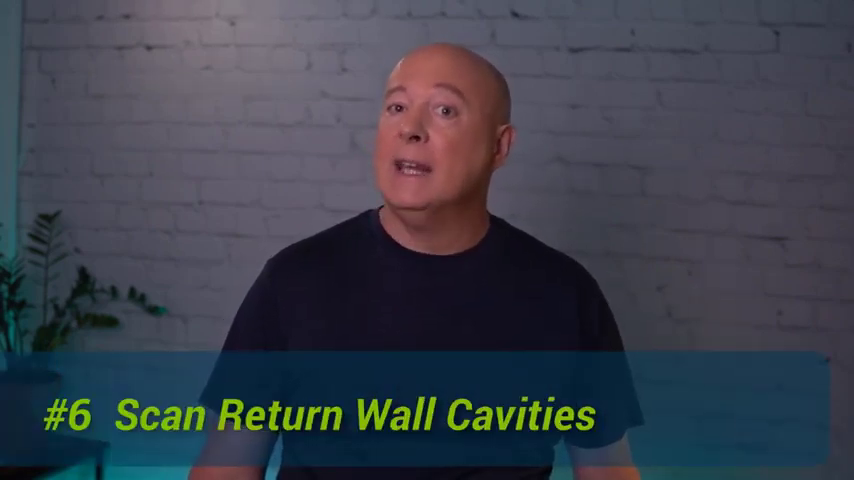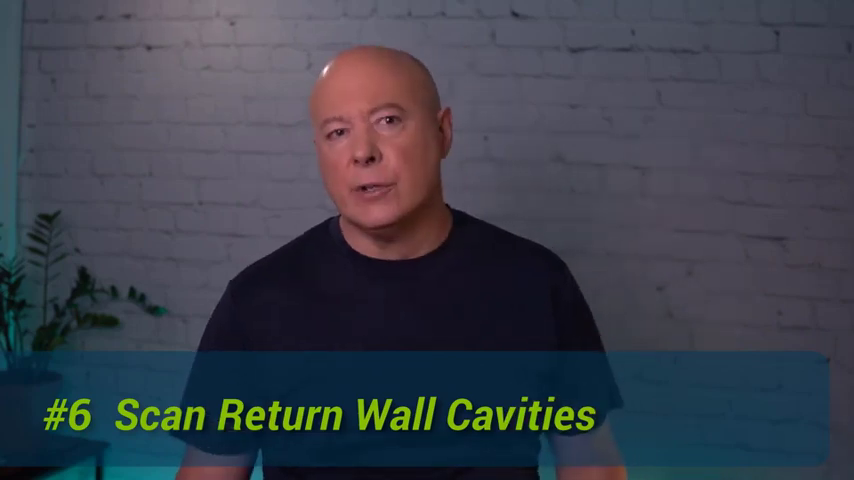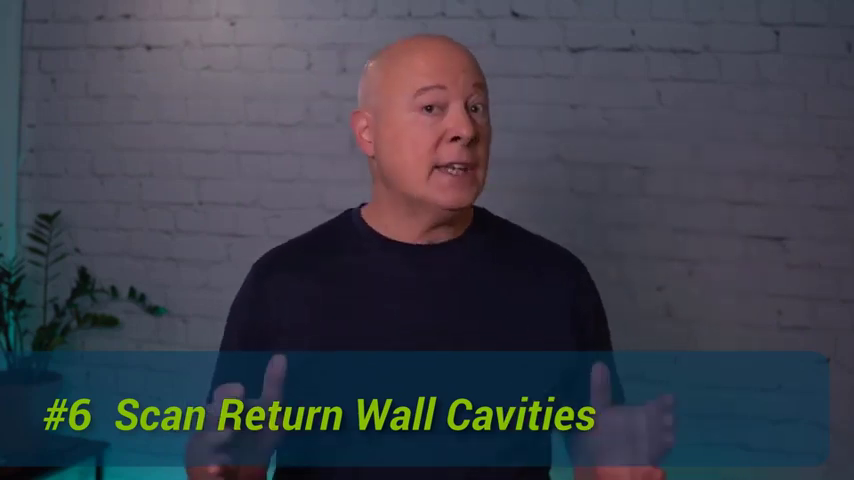On the other hand, tip number 6 is scan uninsulated return wall cavities. Wall cavity returns covered in drywall often have significant air leakage leading up into the attic. Usually the top plates have cracks and wiring holes. Sometimes the top plate is totally missing or bypassed. If the attic is cold or hot, with the air handler circulating fan on, you can sometimes see the drywall change color as attic air is sucked down. Drywall has no real resistance to heat transfer.